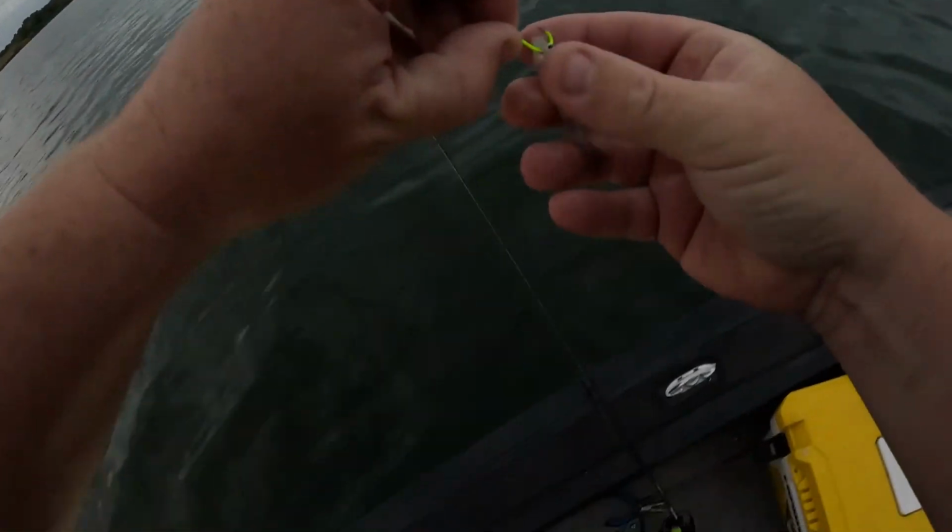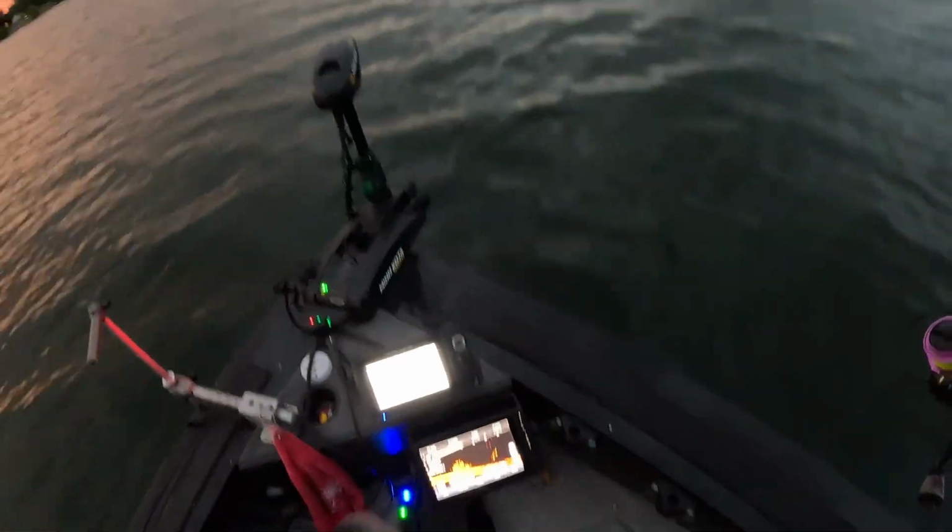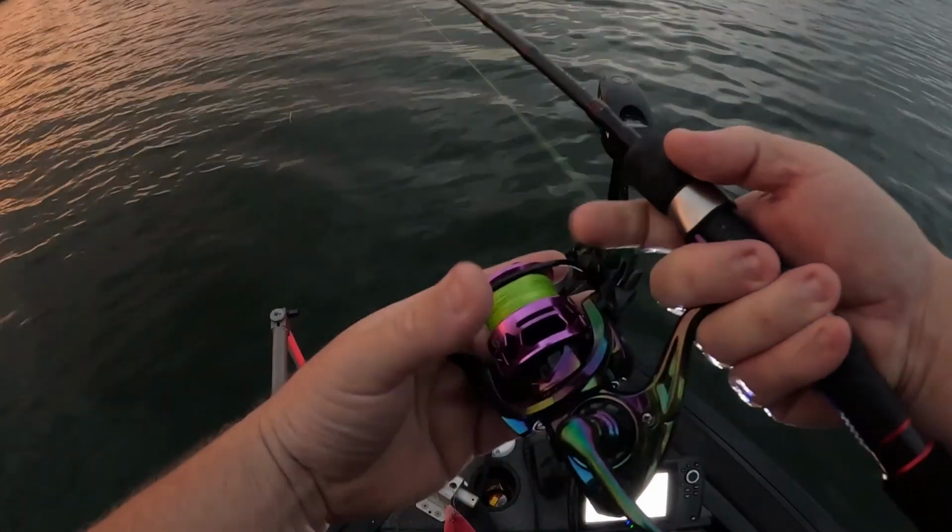Let me get those out of here. Here we go. And I'm a lip hooker. Randy switches it up. He goes lips, and he also goes in the back sometimes. But we go on lips. So they're right here in front of us, guys. I'm gonna drop right on top.